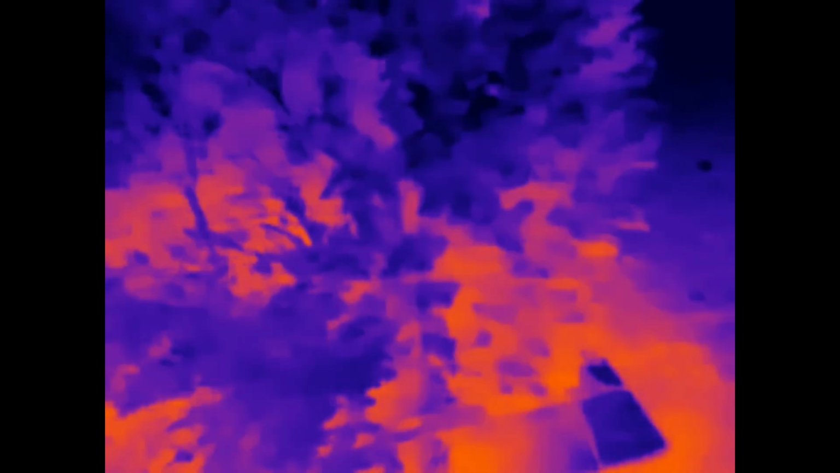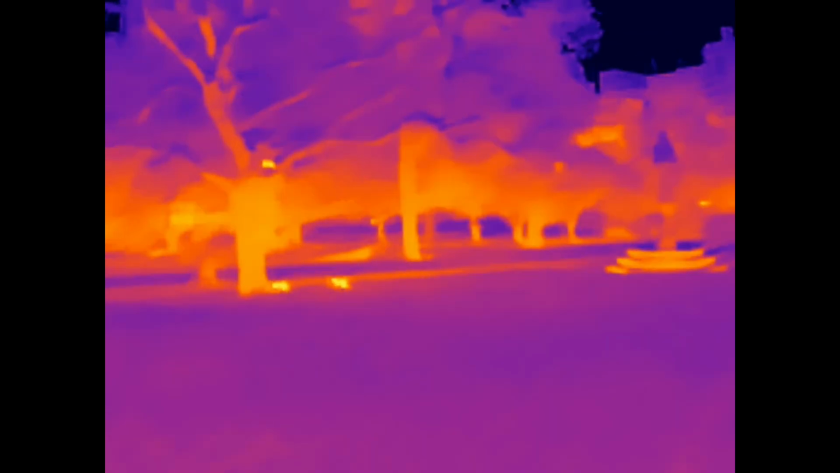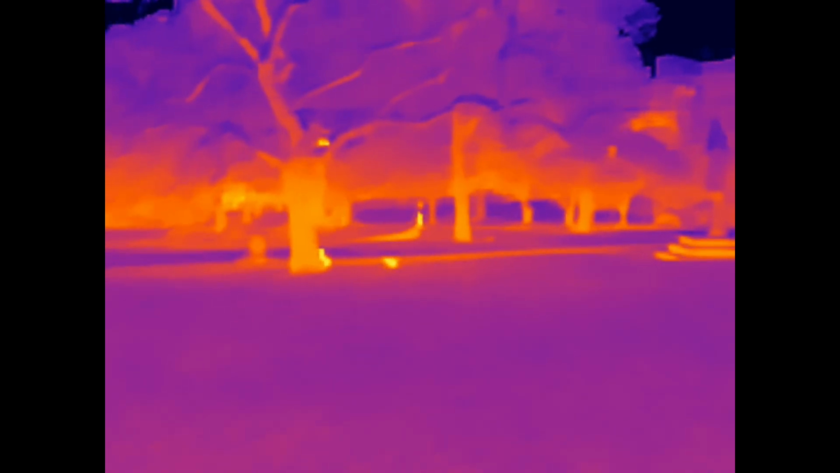I really just need a little bit of the body peeking out to see. Alright, that's a plane. Right there.